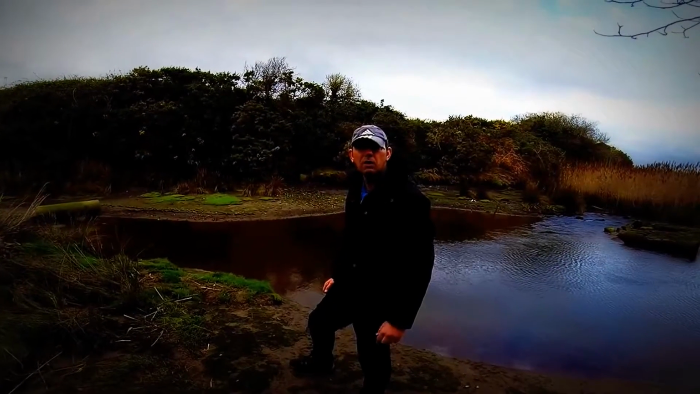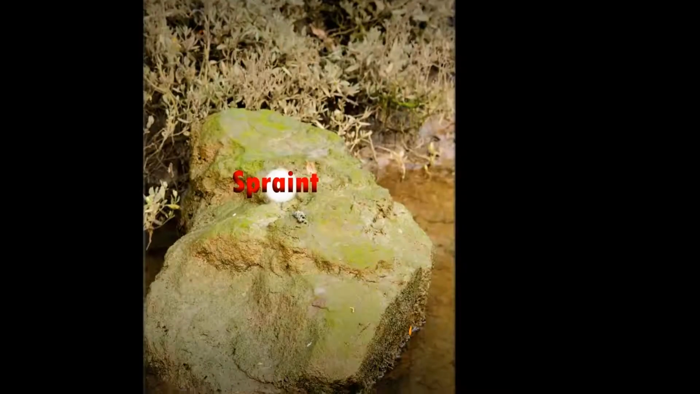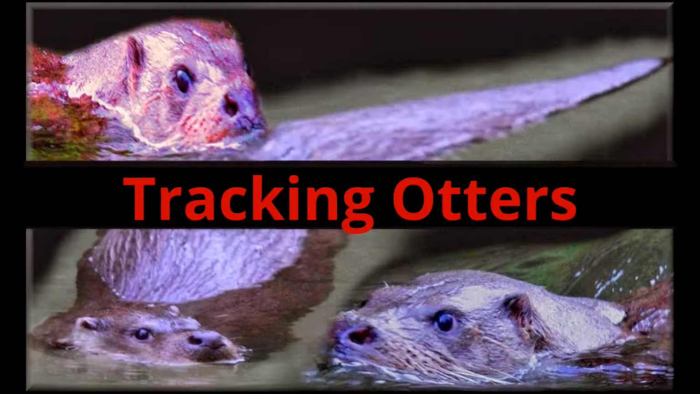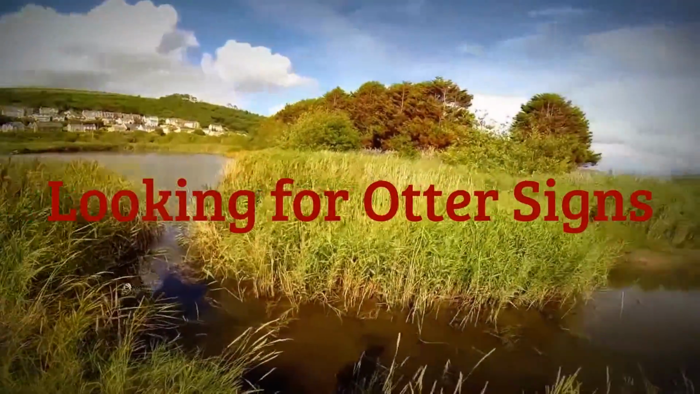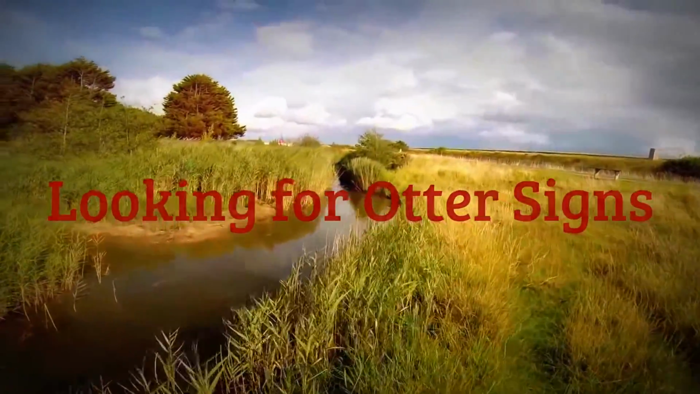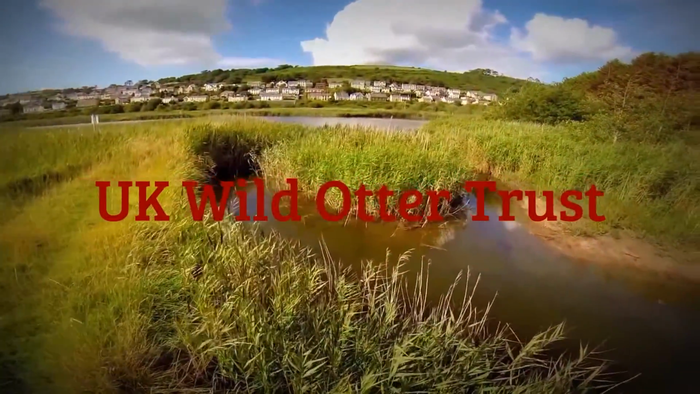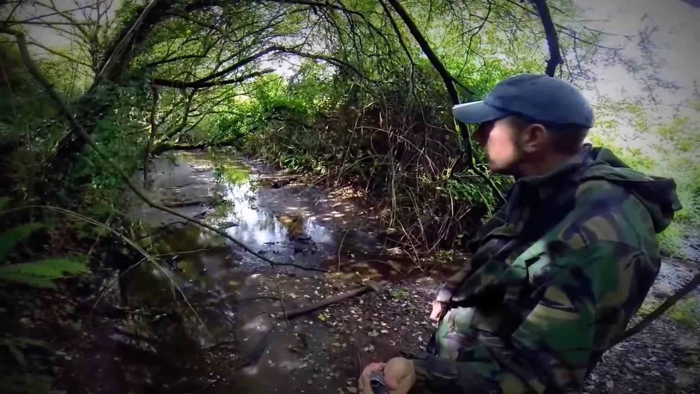I'm out looking for otters and otter sign. Now this looks like the type of area that an otter would use.